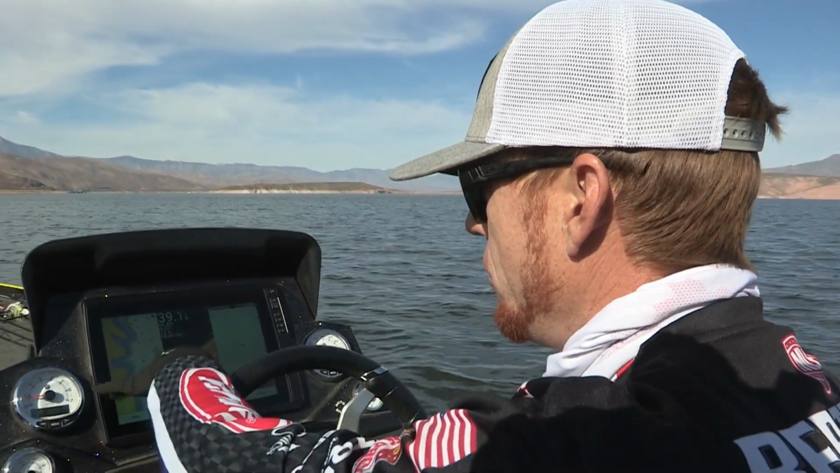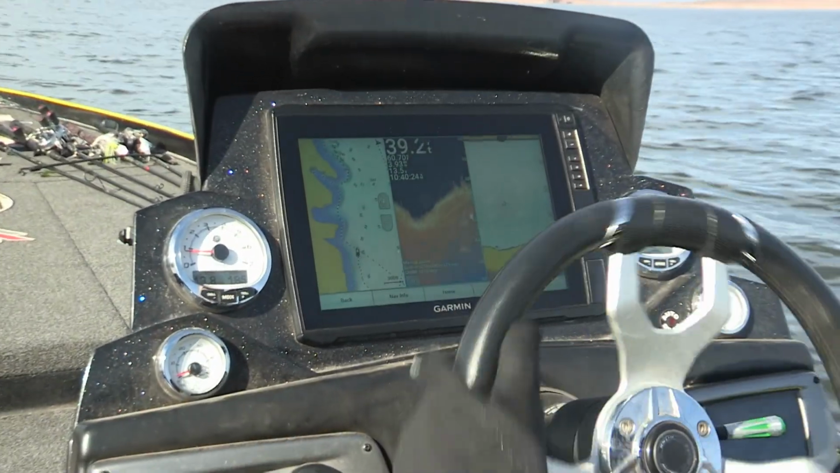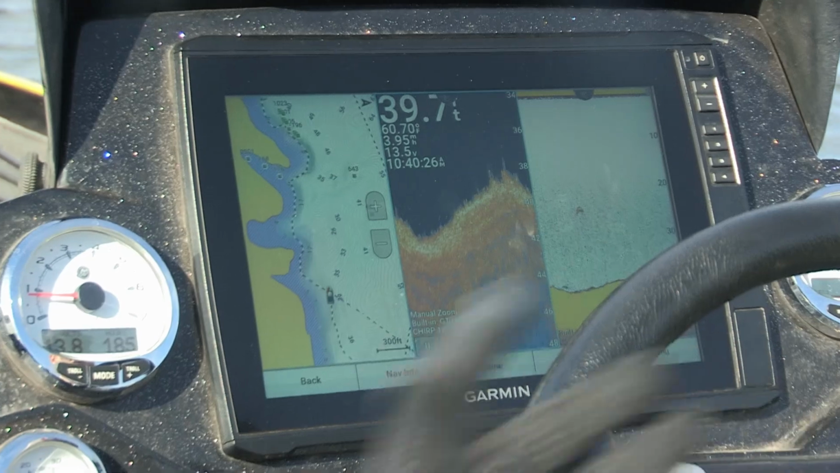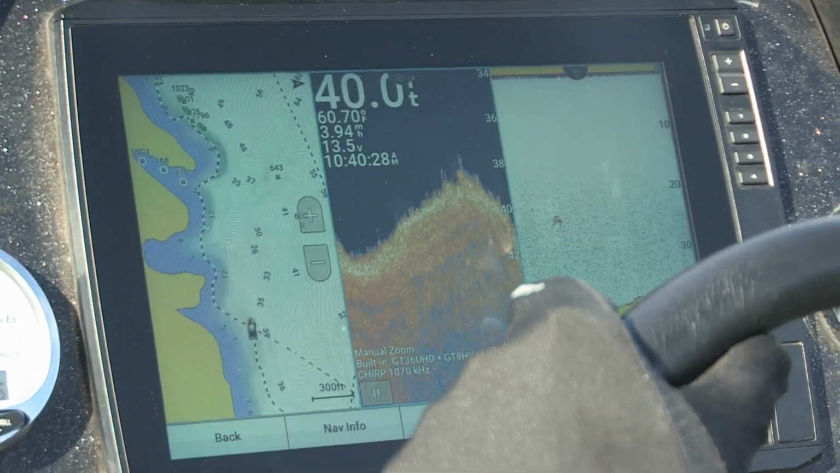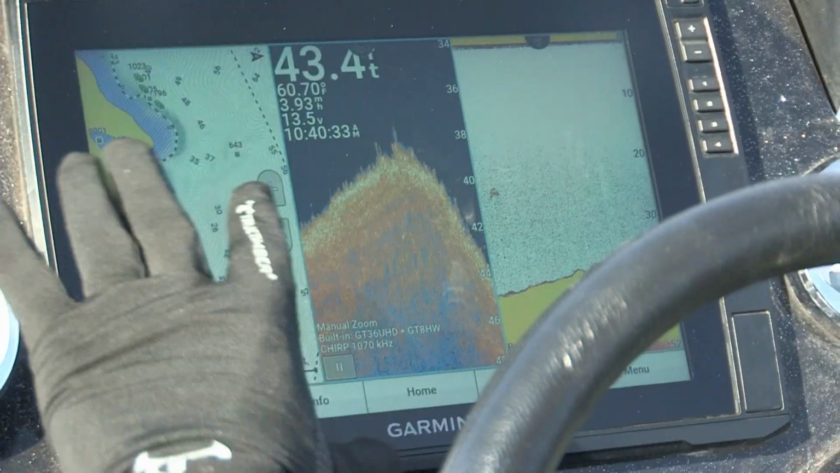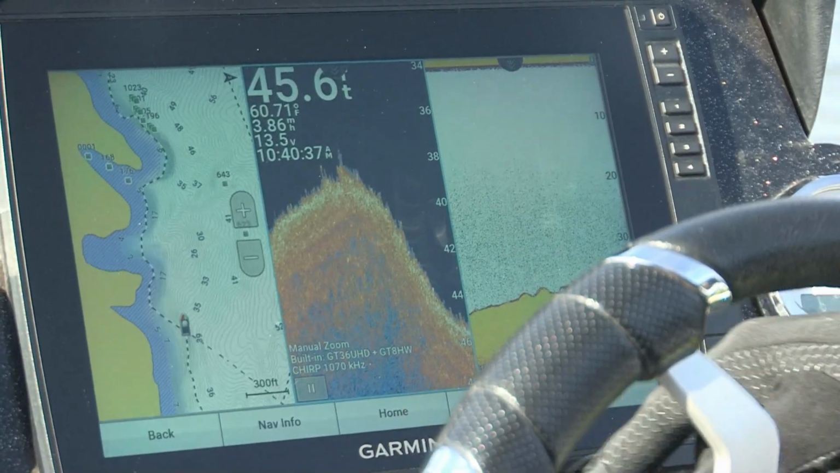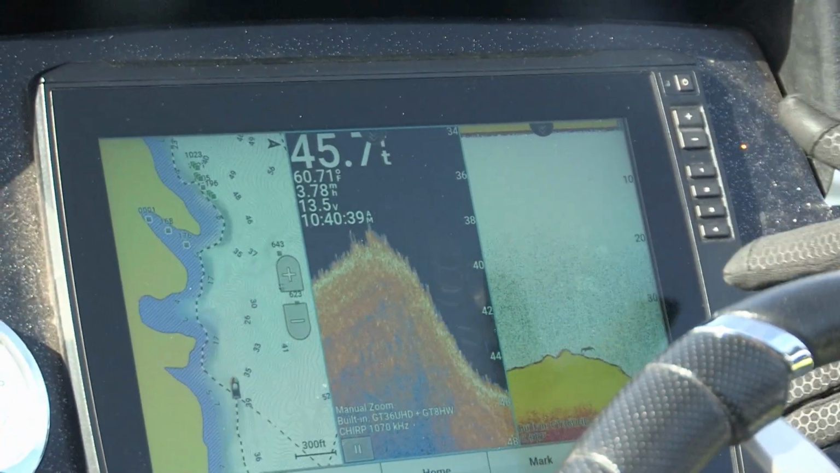So we've got 3 views. We've got our map, which is probably the most important thing. You need to be looking at your map to get you into those right areas with the right contours to find these fish. Right now we're looking for flats, so we're using the map to find us some flats. And then you can see we've got our clear view, which is essentially a down view, and then our traditional sonar, which is also a down view.